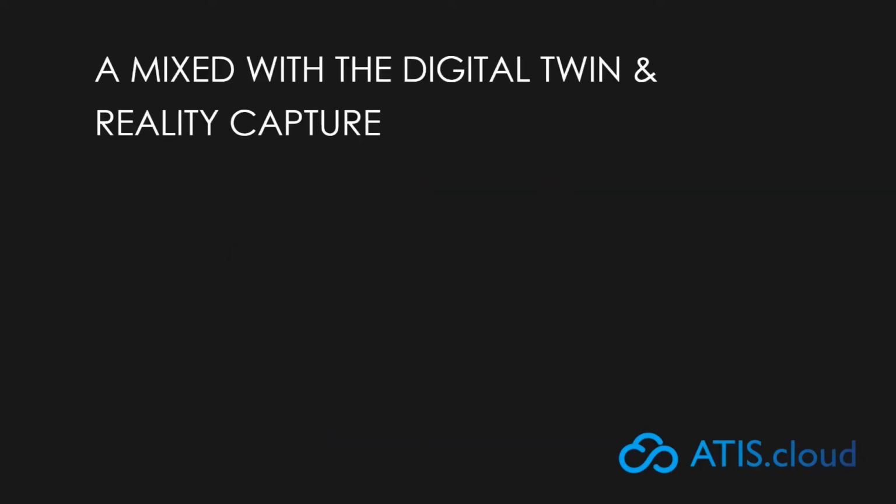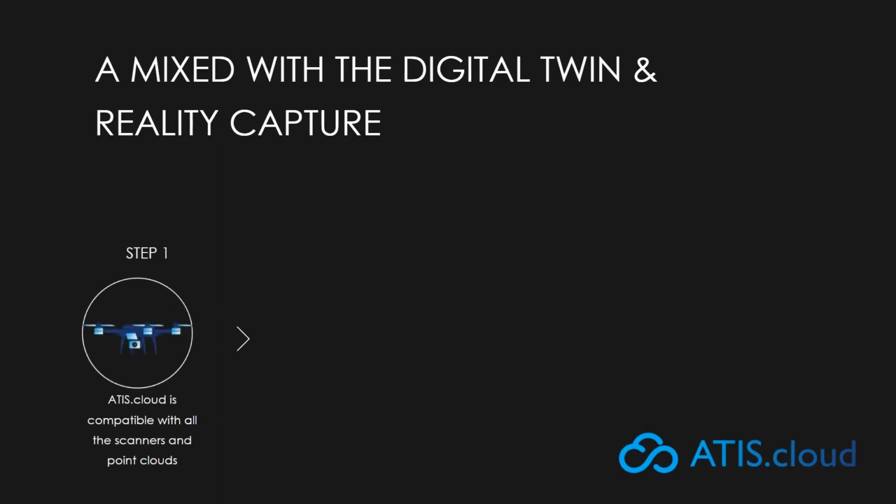So here I'm going to talk a little bit more about our workflow, so you can know how ATIS.cloud works. Through this diagram, we want to represent the position that ATIS.cloud takes in an existing workflow. ATIS.cloud accepts all types of point clouds from any type of scan, meaning static scan, mobile scan, and drone or UAV. This is what we call the capture phase.